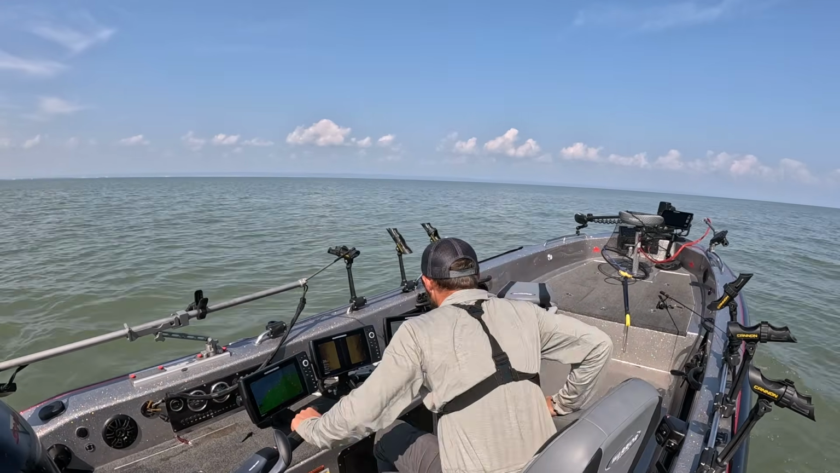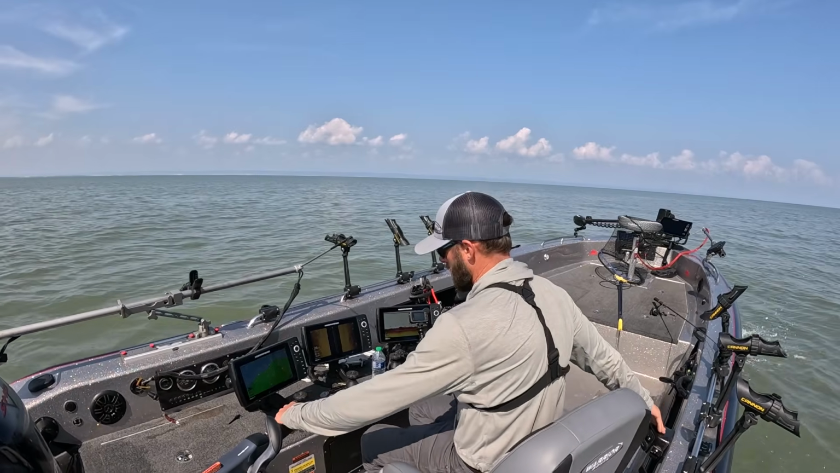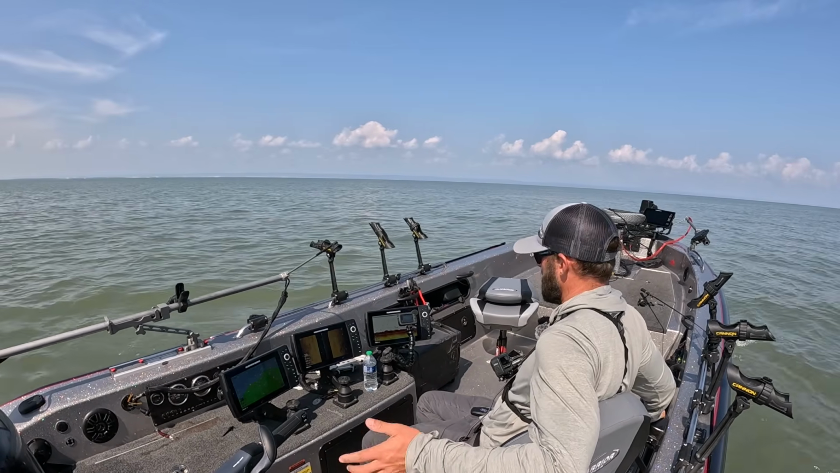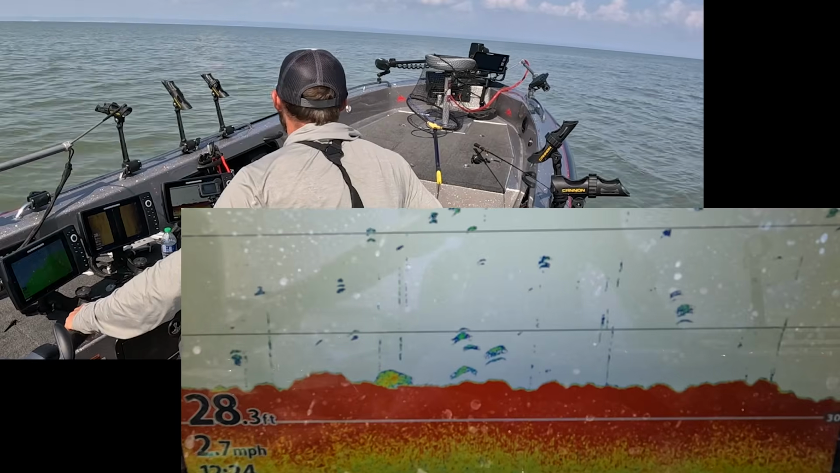So basically what I'm going to do, and there's some settings that maybe we can go into at some point, is roll the camera on the GoPro and I'm basically just going to drive around 15-ish miles an hour, and you guys will be able to see when we get an area that has a lot of life.